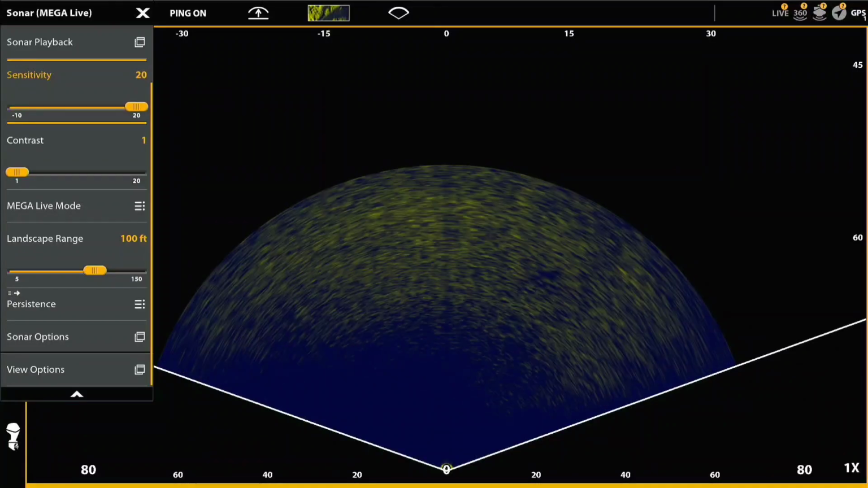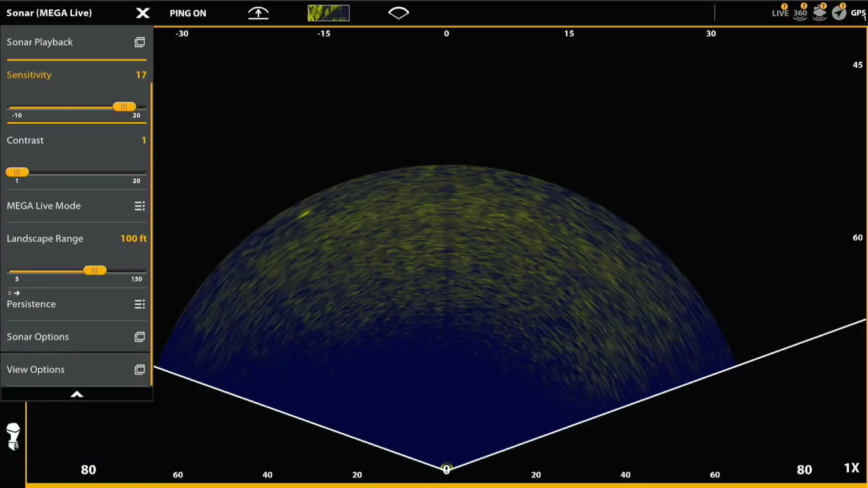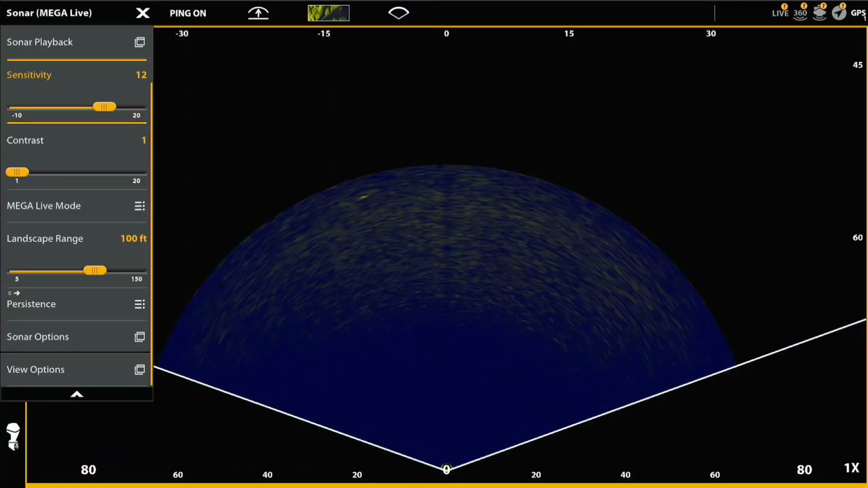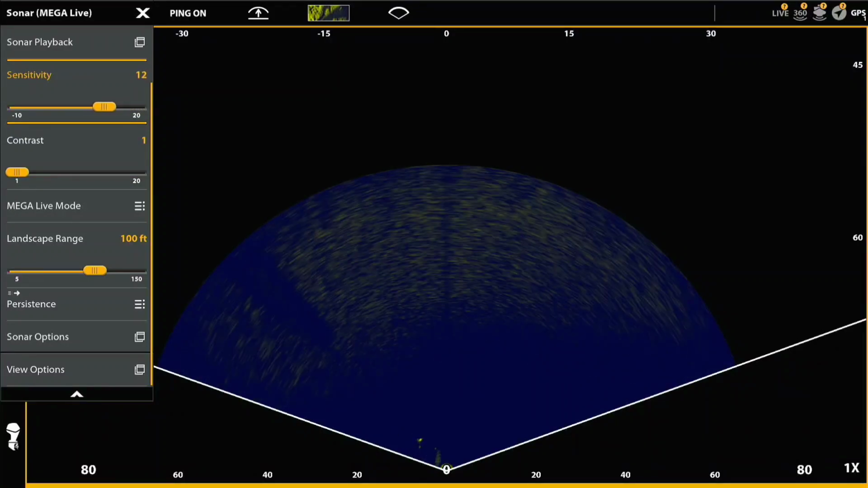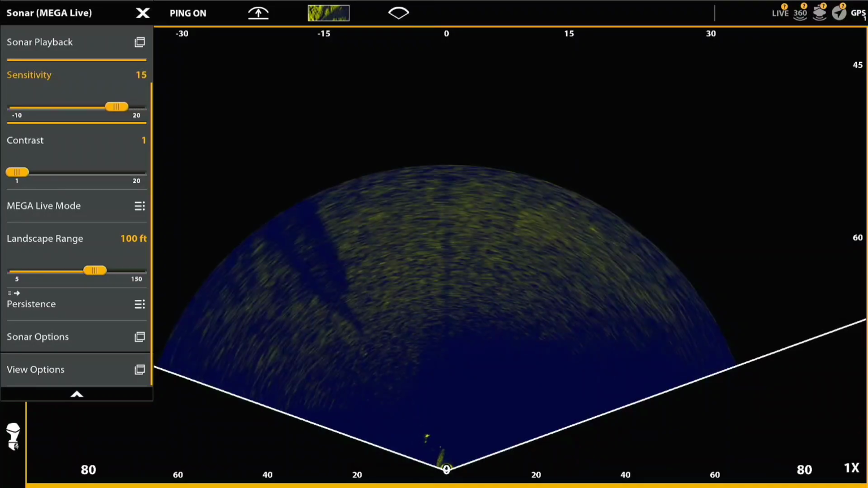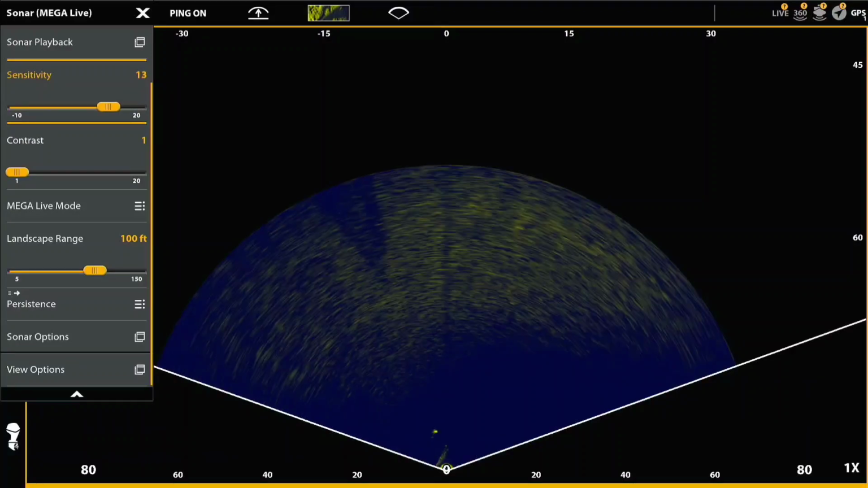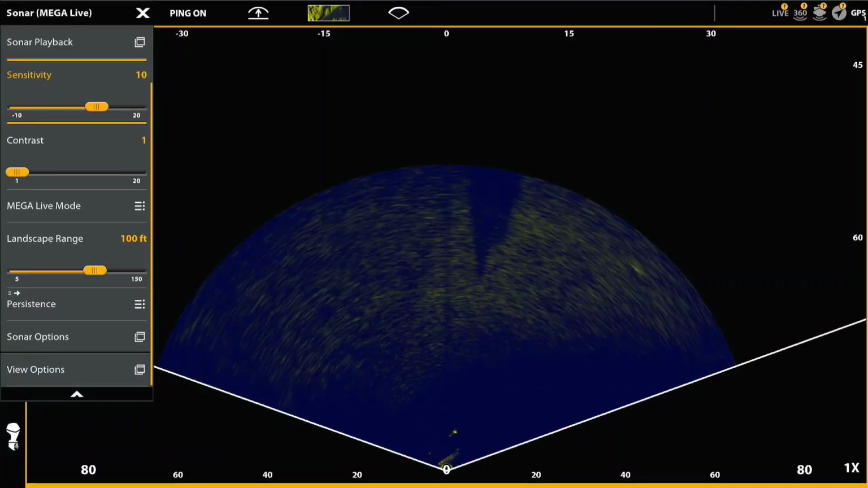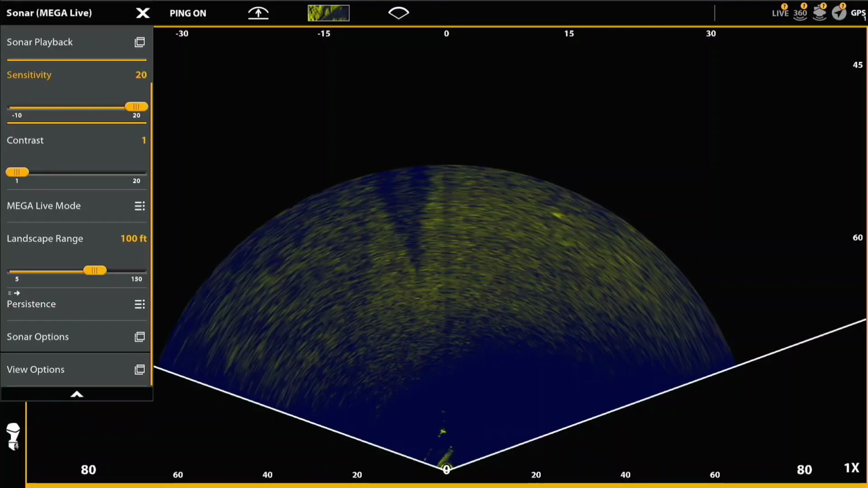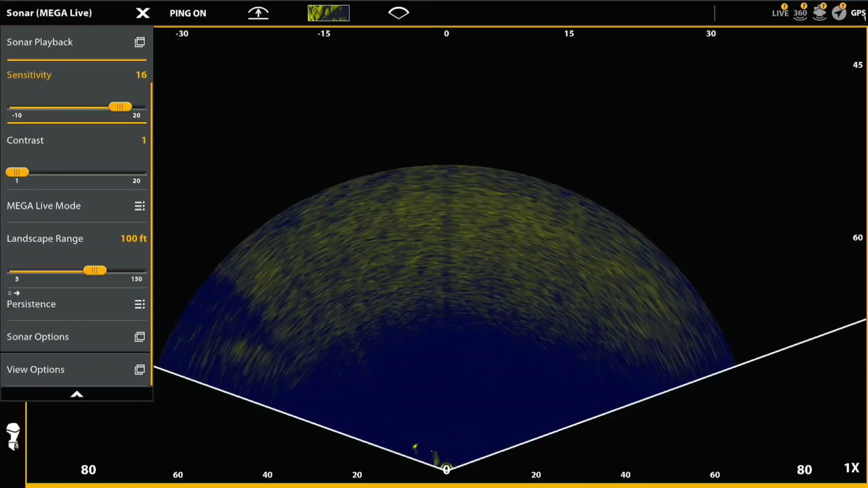And again, we'll see how the sensitivity impacts how you can pick up the fish. As you go down, the fish still appear, but they just don't appear quite as bright, which you would expect between about 10 and 20. So there's the depression again. Going to go back, and so again, I liked 20 on this one.